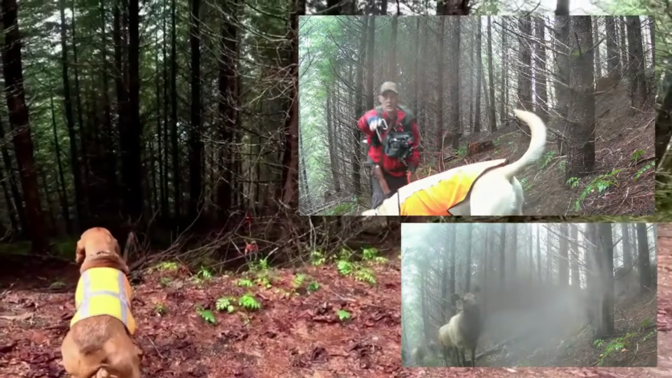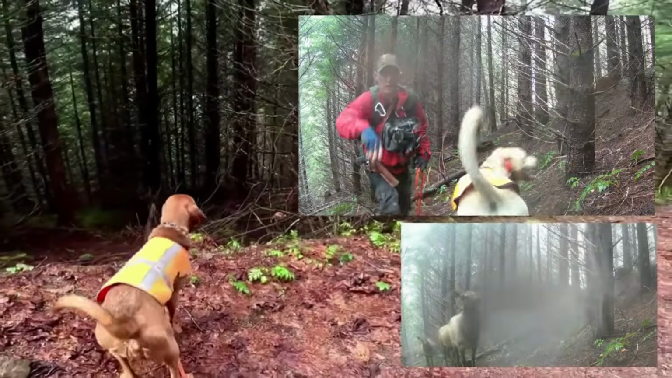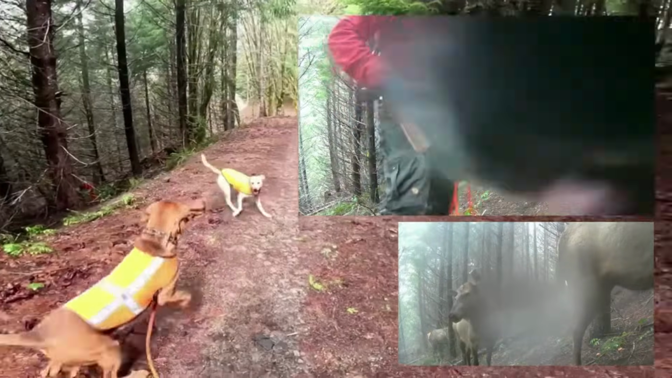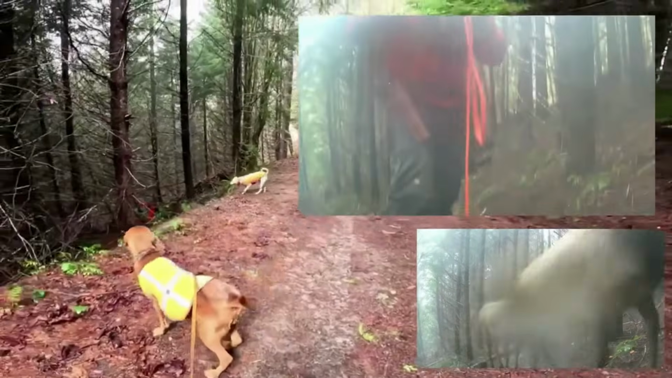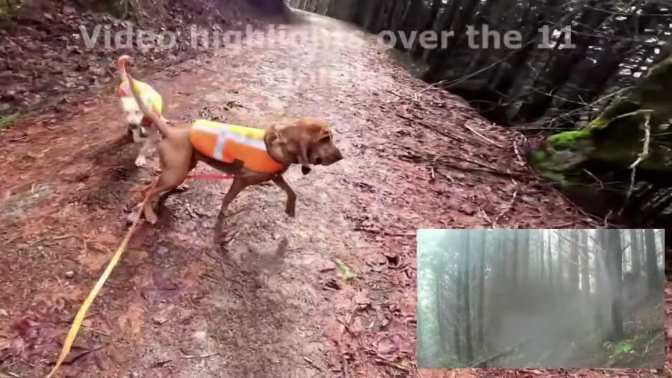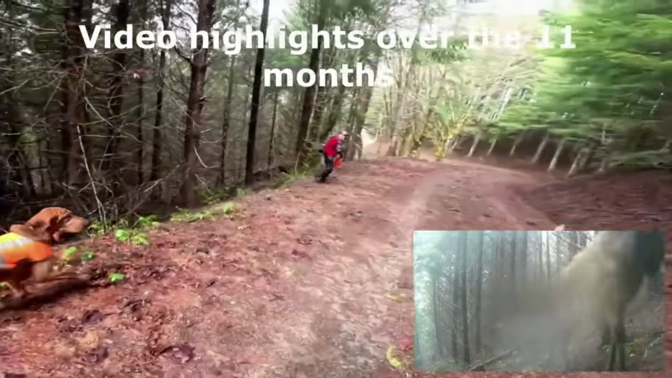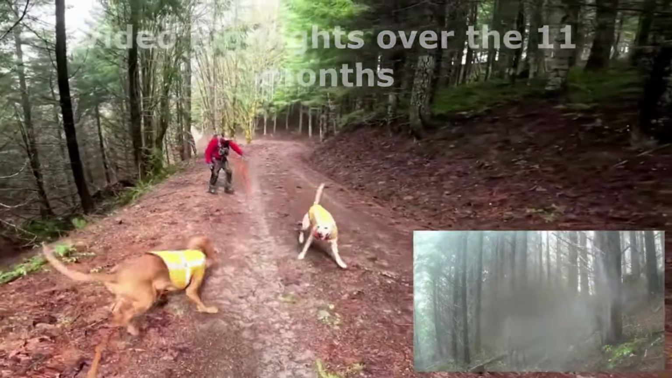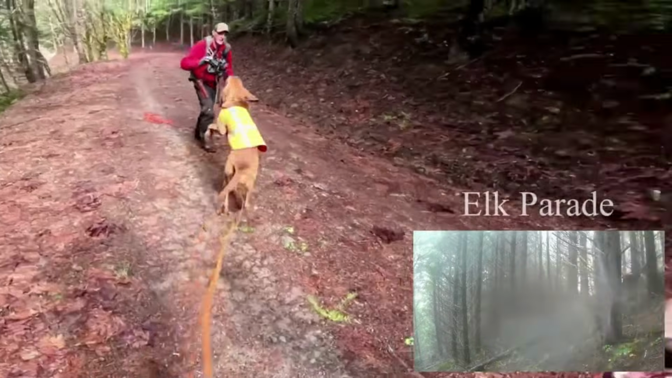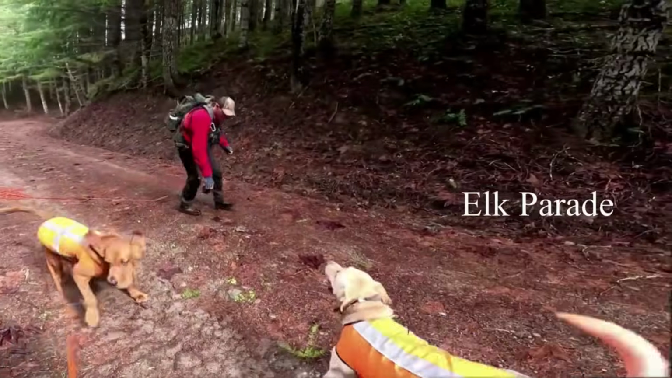Good job, Apollo. Yes. Good job. It's kind of nice to have a trail camera search dog. Yay! Look at that. Yeah, you got a trophy. Okay, that's enough. Let's see the trophy. There it is. Oh, it's not even fogged up either. Come here, bud. All right.